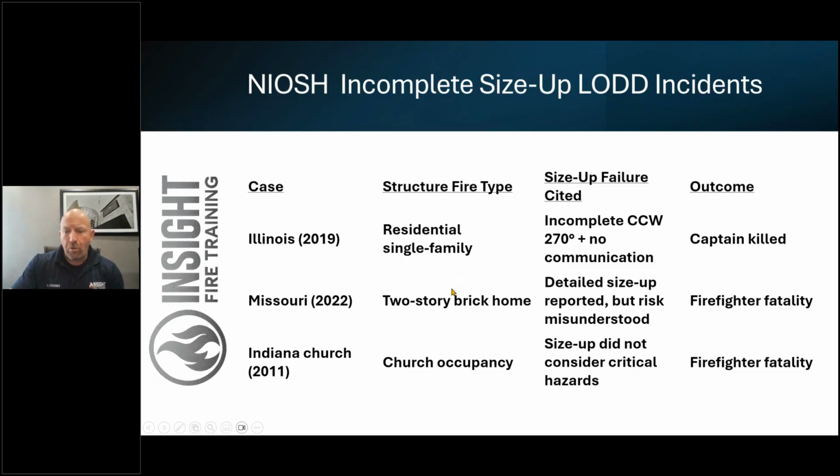Detailed size up reported, but the risk was misunderstood or not properly interpreted, resulting in a firefighter fatality. Indiana church fire. We should treat church fires different than a residential fire, ladies and gentlemen. Size up did not consider critical hazards, which resulted in a firefighter fatality.